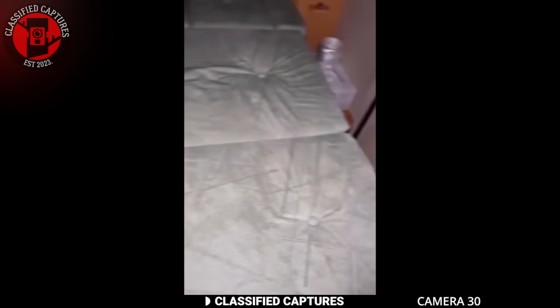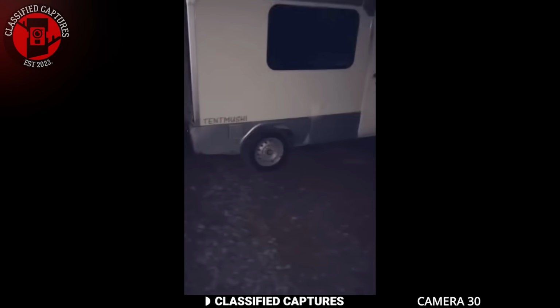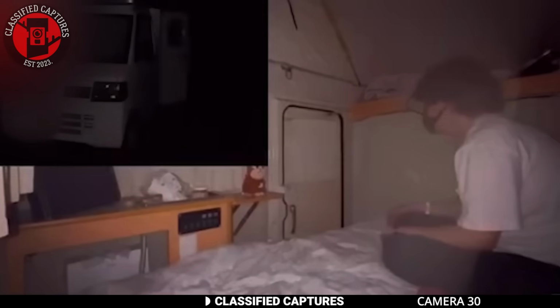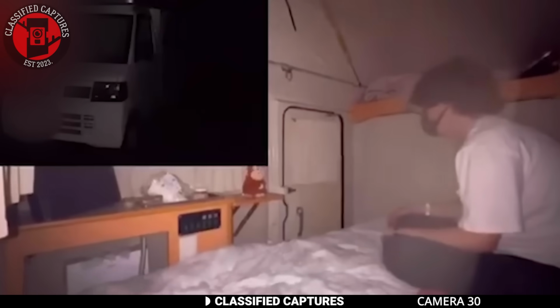Here we have another strange encounter in the wilderness. A TikToker in Japan embarked on a camping adventure in the wilderness, expecting a serene night under the stars. As night fell, everything was normal until this started to happen. The van began to shake aggressively and the door of the van banged loudly.